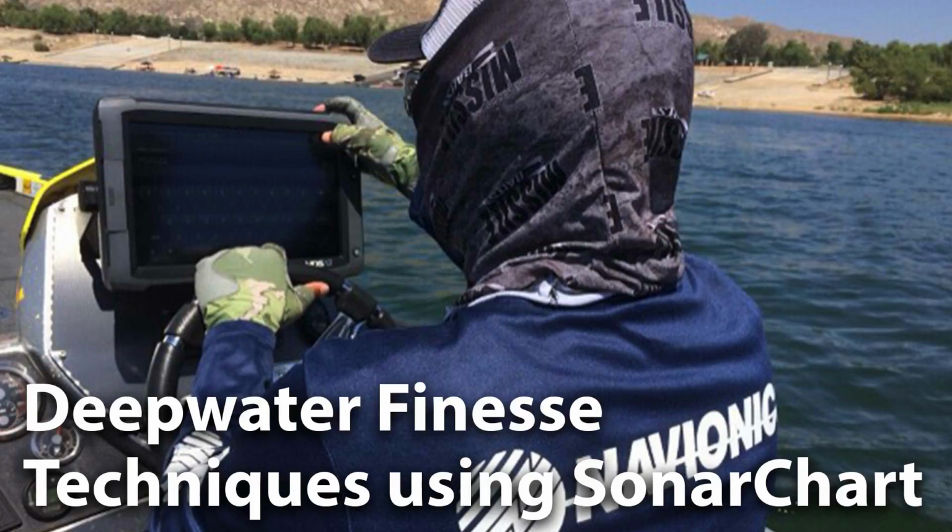If I'm fishing around rock, clay, or sand, I'm going to use a tungsten weight. If I'm fishing around trees, I'm going to use a lead weight. The reason for that is, one, tungsten costs a lot of money, lead doesn't. And if I'm fishing rock, I want to be able to get a better feel for what's down there.